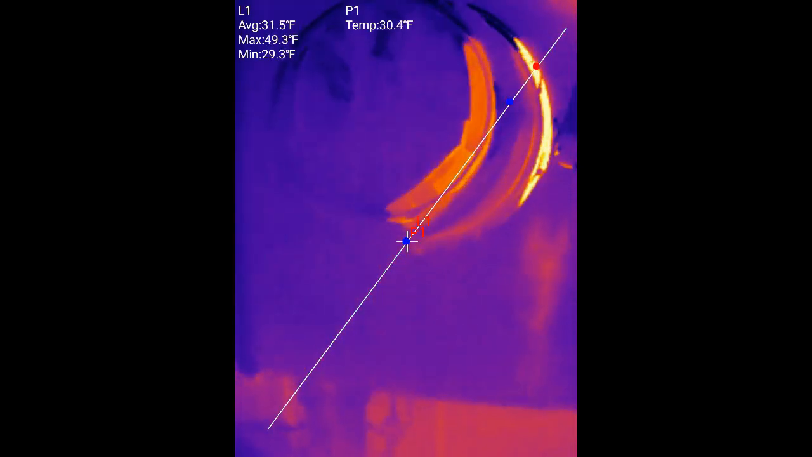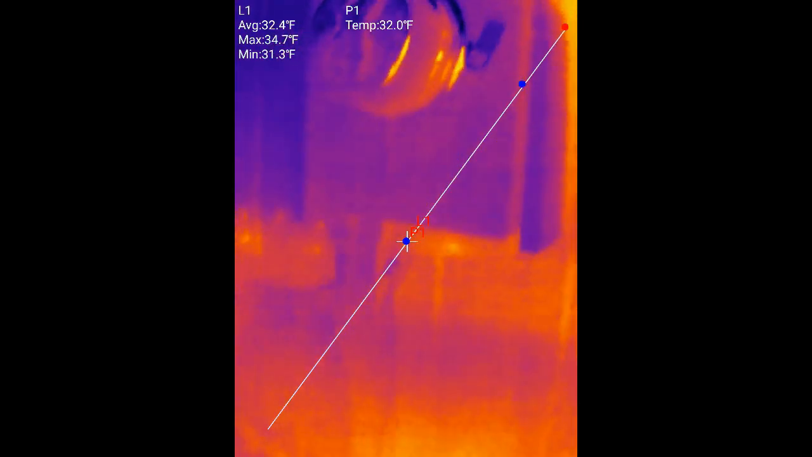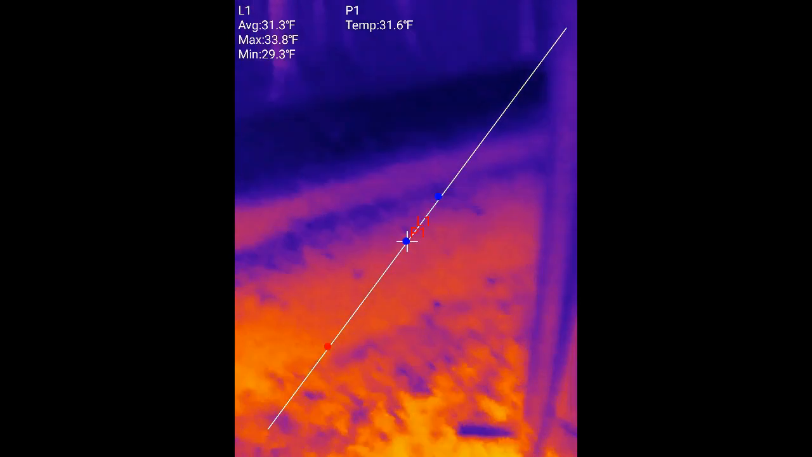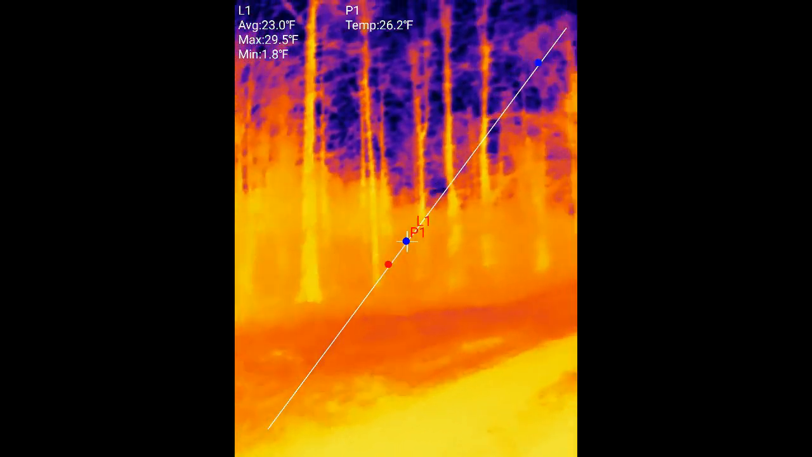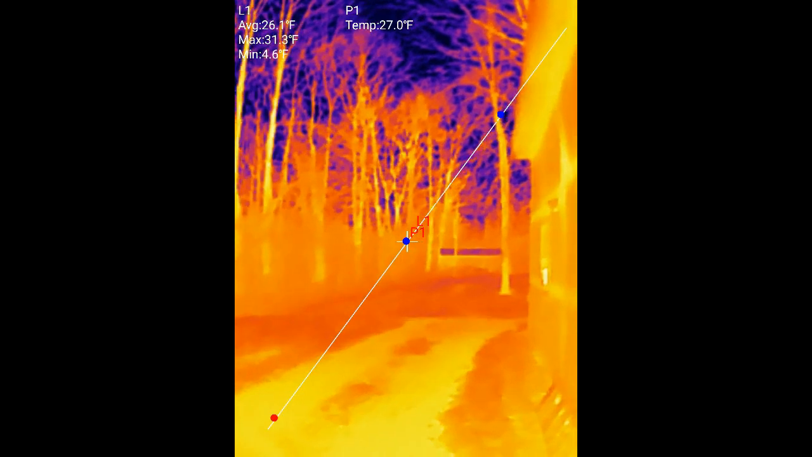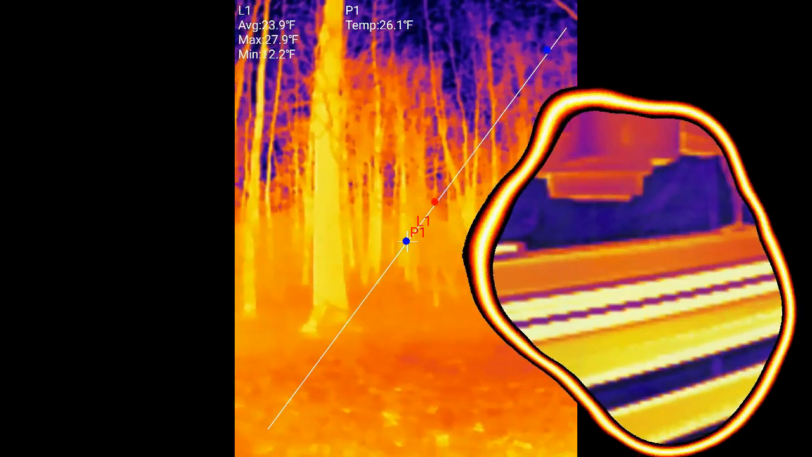But we can look in here and see if we see any heat in there. Unfortunately, it's really hard to illustrate it here. That's a shame. But we can have a look and see if we see any Sasquatch off in the woods, I guess, while we're out here. I don't see any Sasquatch out there, or anything else warm and moving.